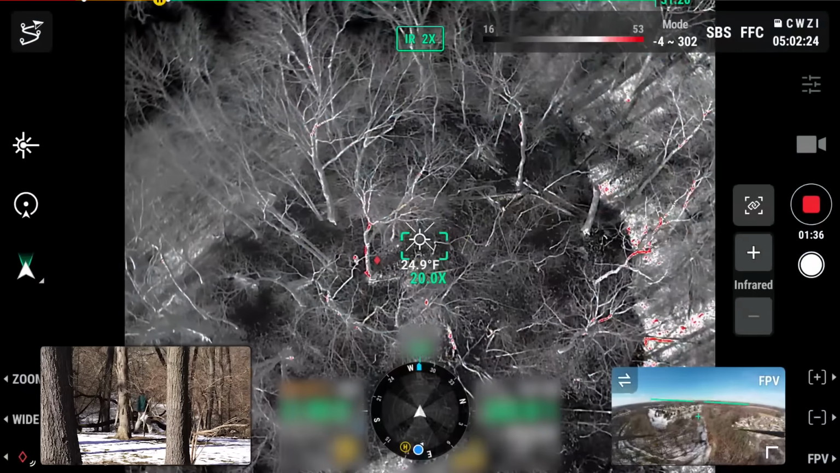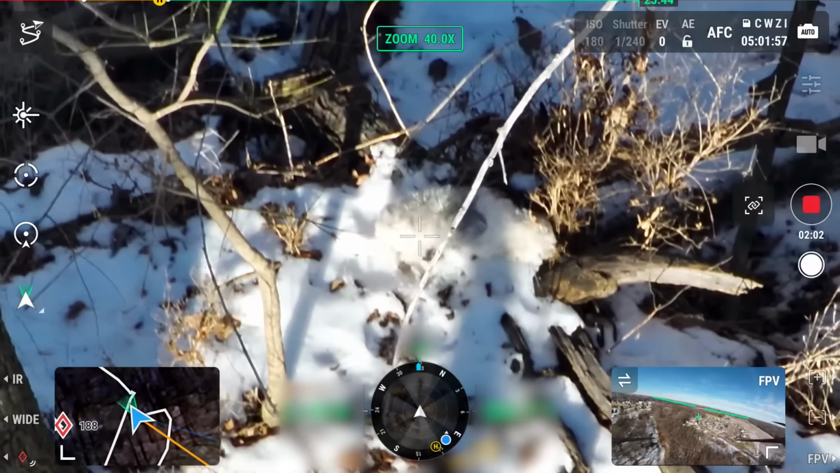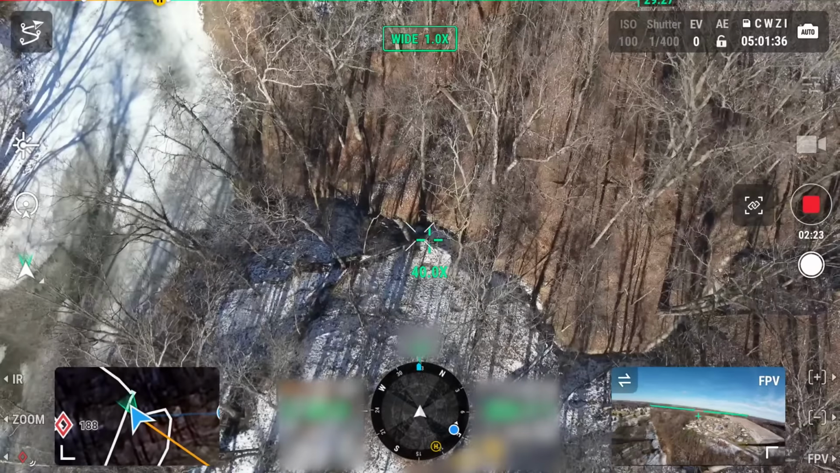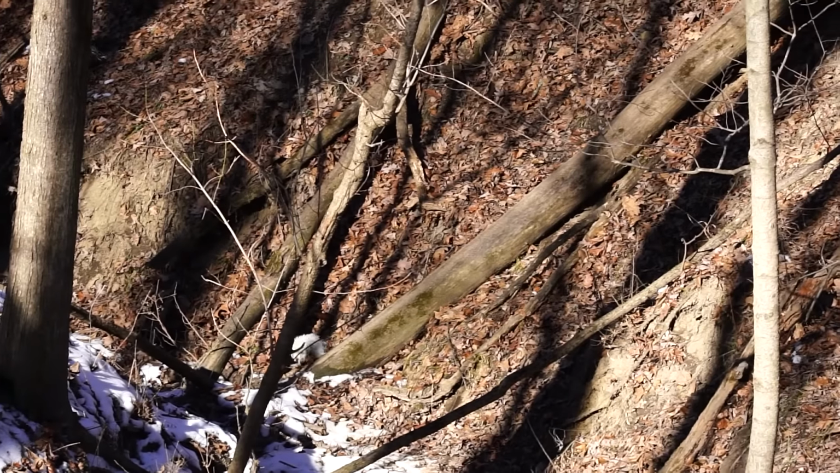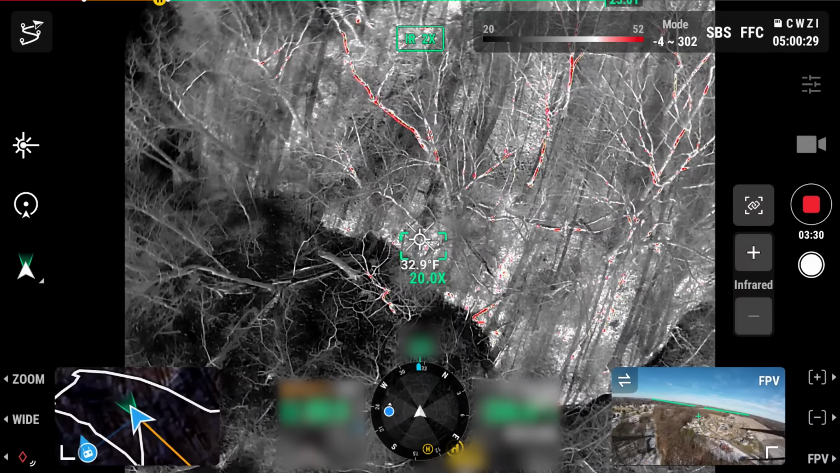No, she ran down to the river. Dave, she ran down to the river. She's in a place where she can't move very quickly. Is she there? Okay. He's coming your way, Dave.